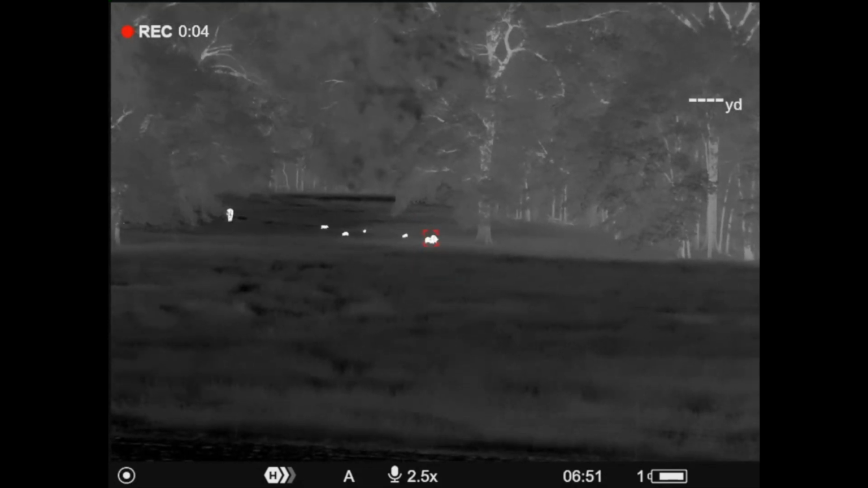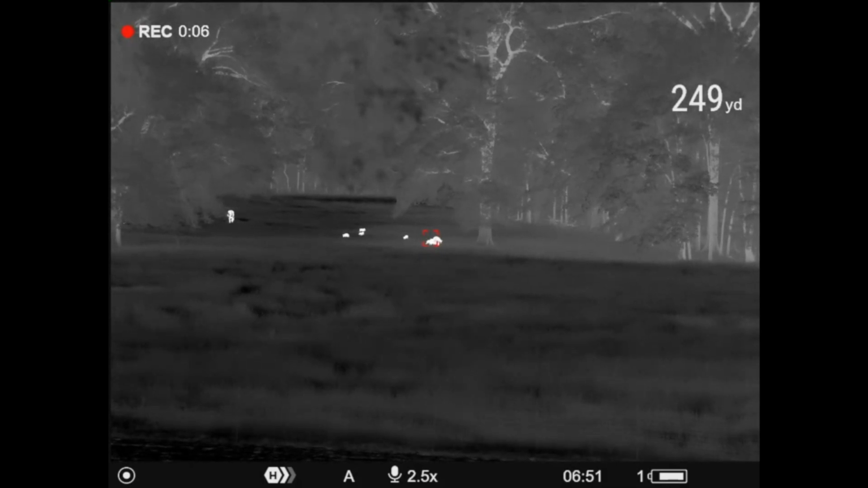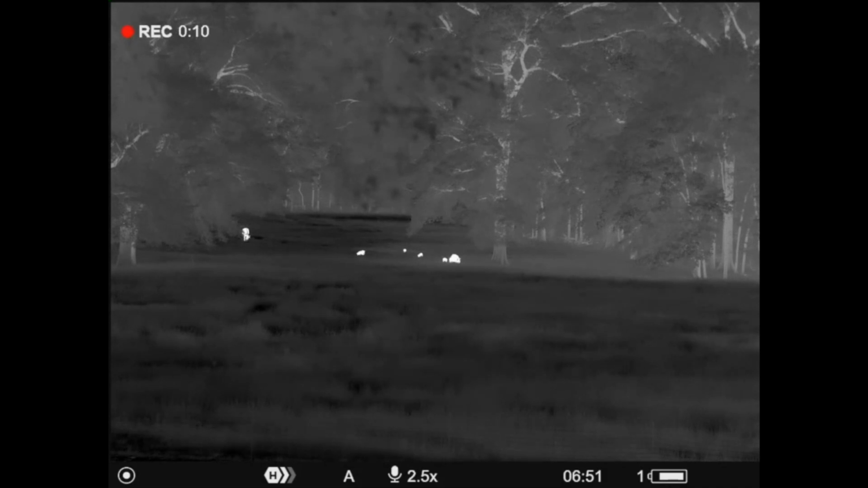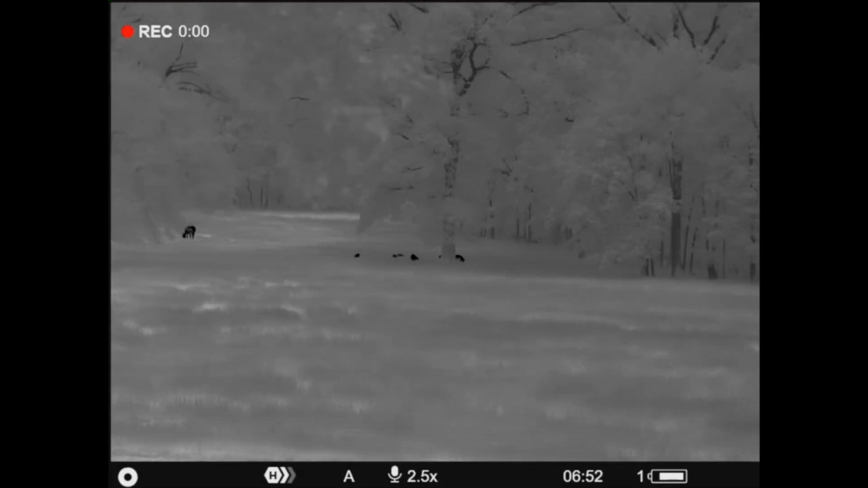The operating temperatures are minus 17 degrees Fahrenheit all the way up to a blistering 122 degrees. A rechargeable battery pack. It has a dual battery system. It has an internal non-removable battery, and it does have a removable battery. It runs on an APS-3 removable.